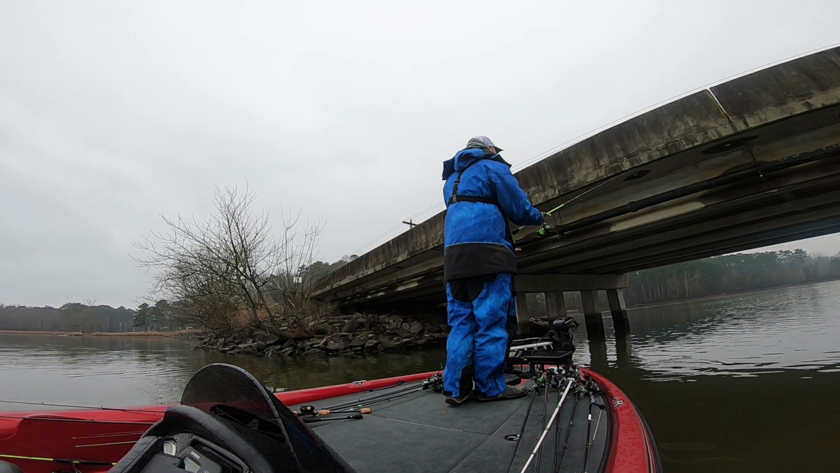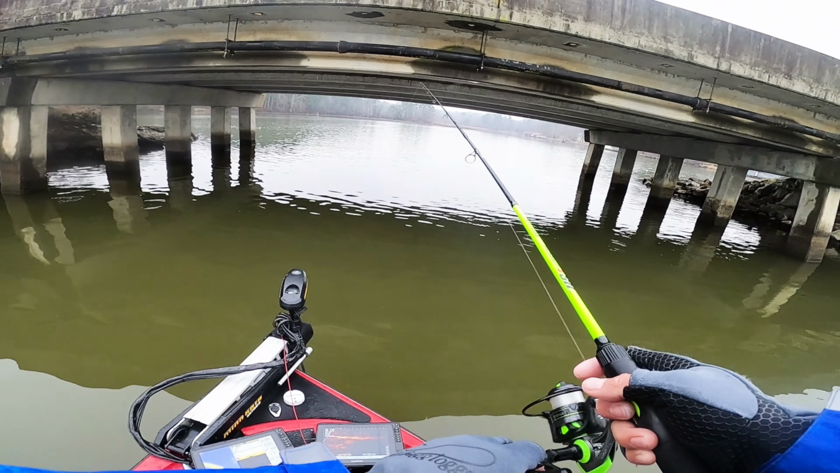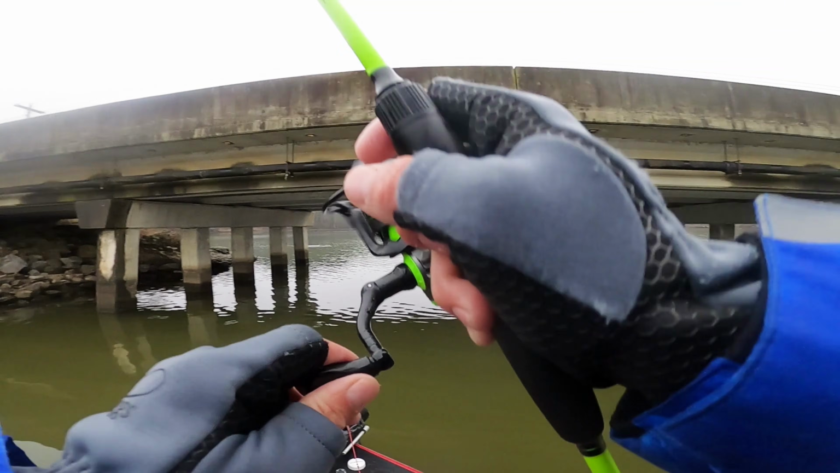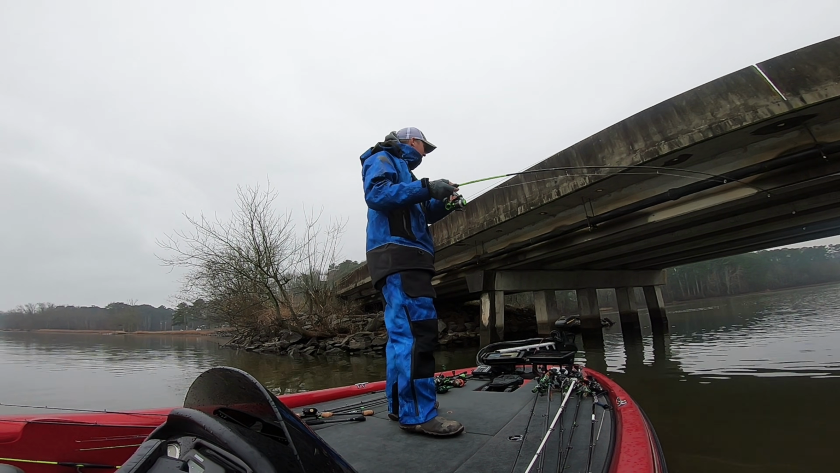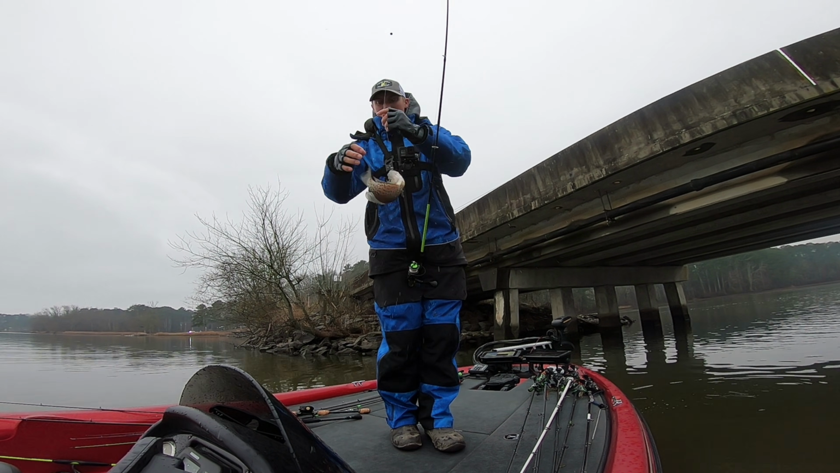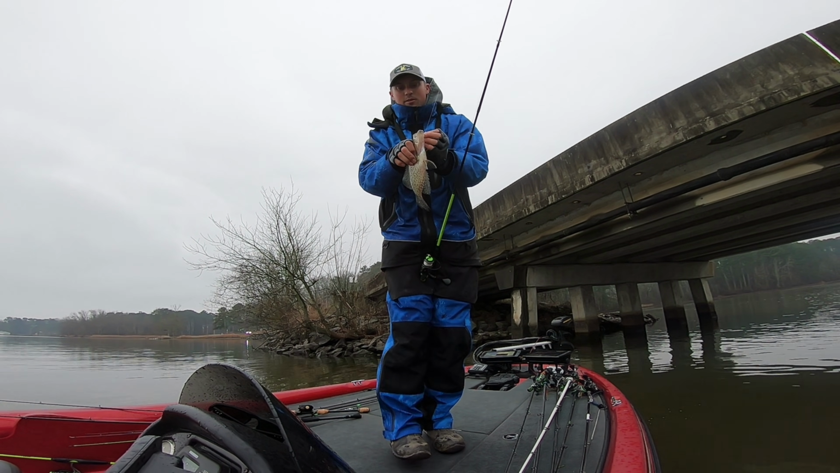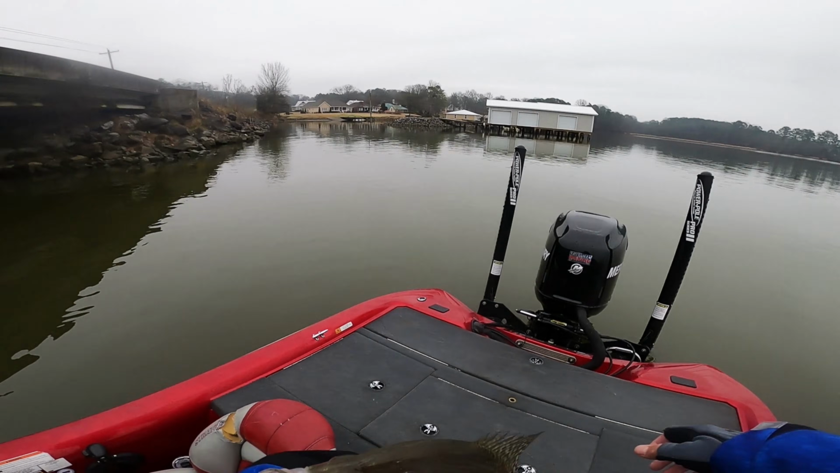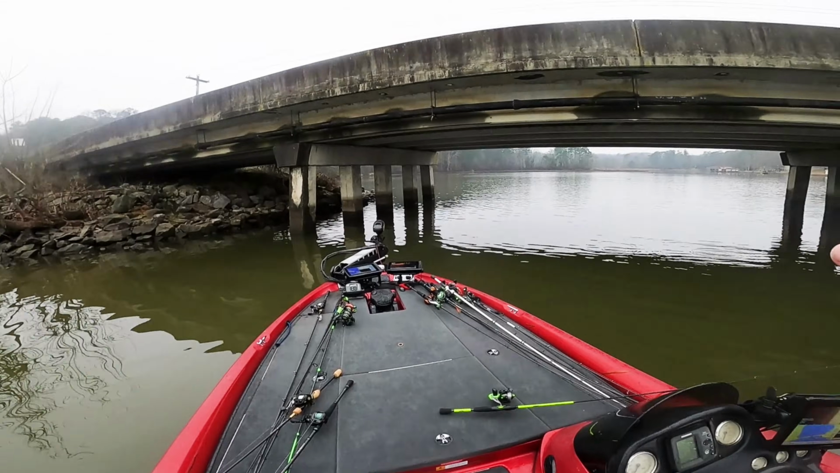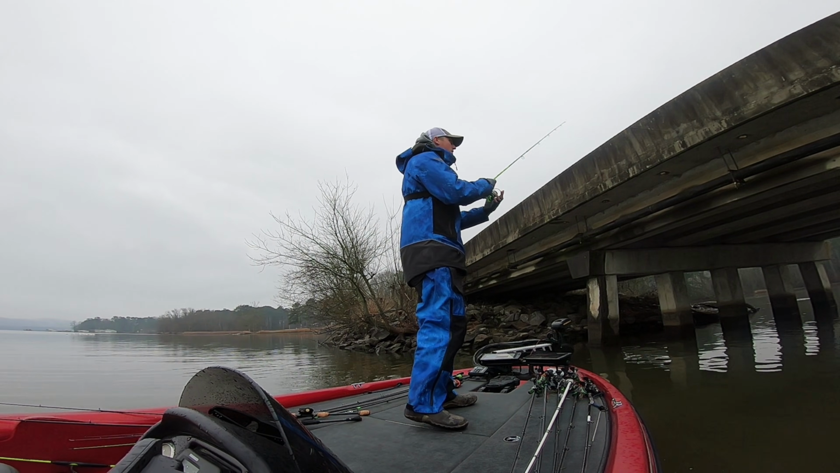Need me a little minnow tip on this jig. I didn't bring any minnows today. There's one. Started jigging it a little bit, got their attention. Instantly got another one. The water's a little murky, so you can only see about a foot, maybe a foot and a half. Get a little 10-incher. But I had to shake it a little bit. Had to shake it a little bit to get their attention. I'll have to do that a little bit more.